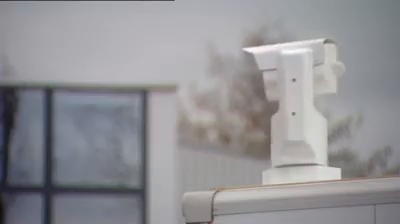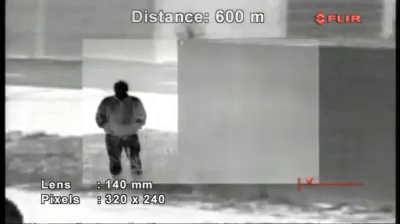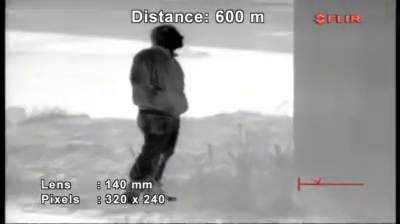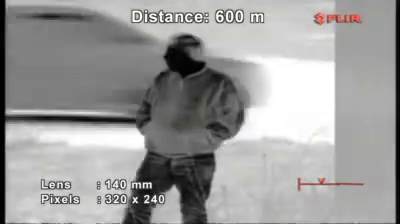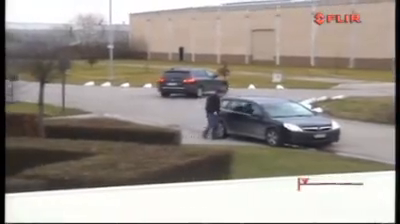The PTZ35x140MS overlays both images to provide a high-resolution image without losing broad situational awareness. Thanks to the two independent thermal imaging cameras, the PTZ35x140MS is equipped with a continuous zoom on the thermal image. The PTZ35x140MS also features a daylight low-light camera. It gives you additional information and identification when conditions permit.